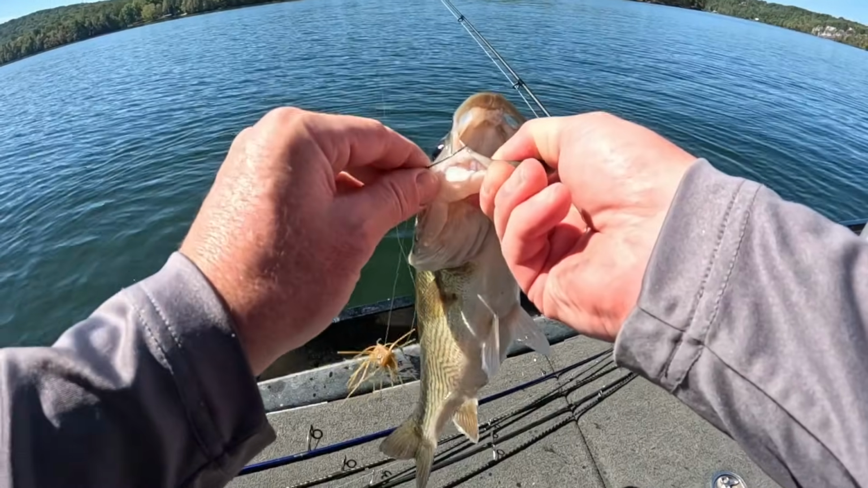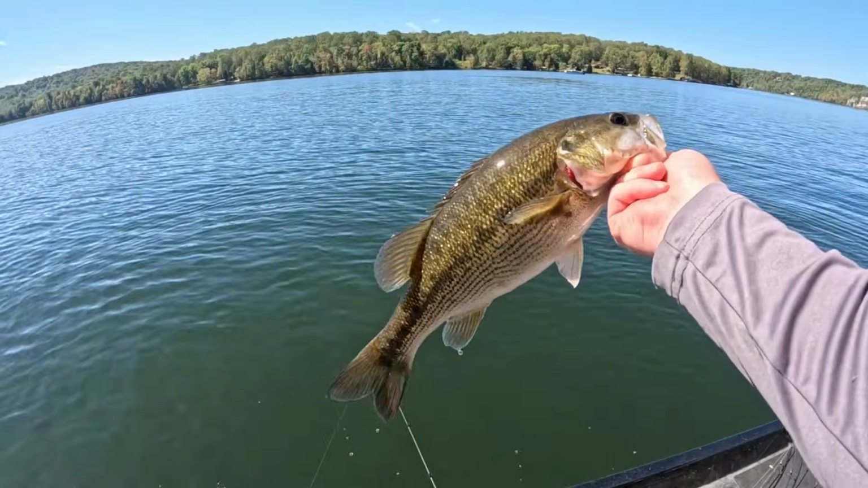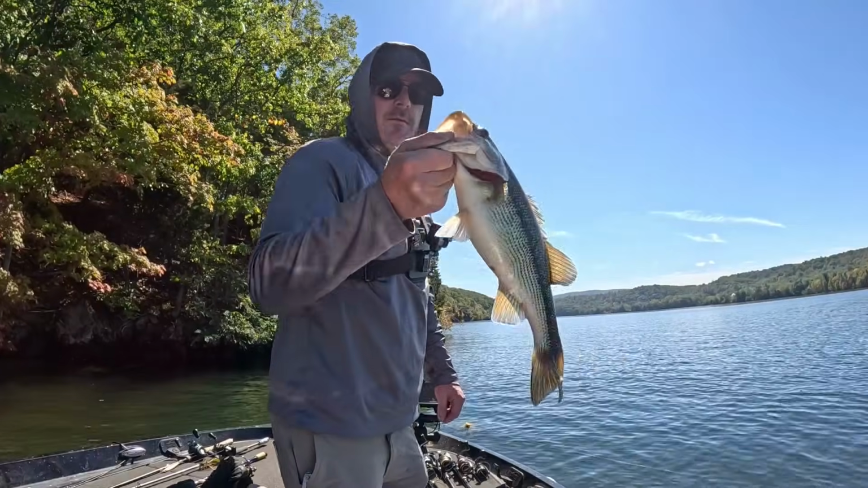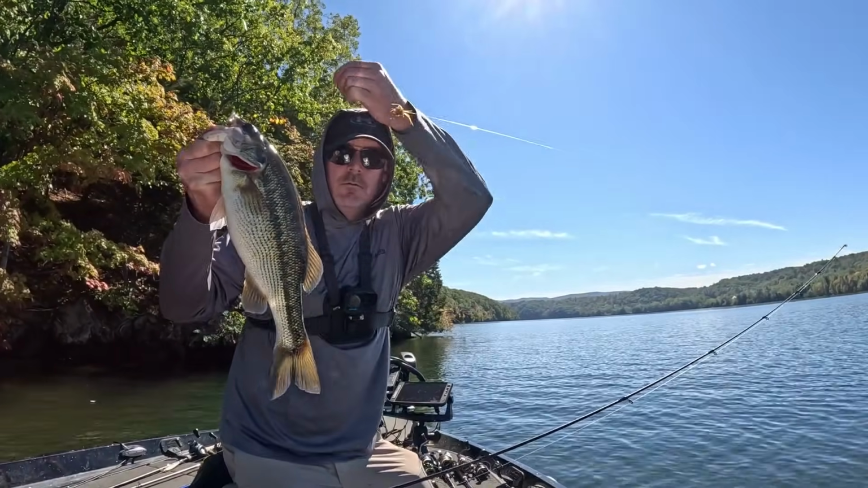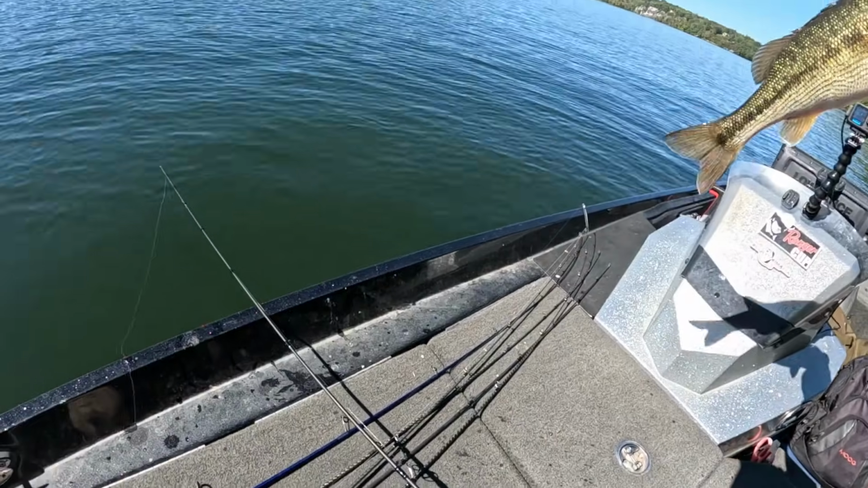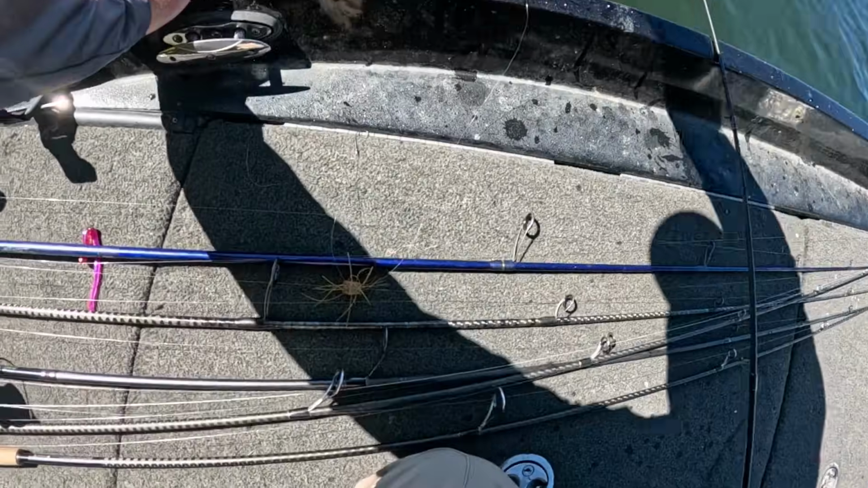Nice one on the dice. Didn't take long. That one's on the OSP. Nice spot. Probably 2 pounds.